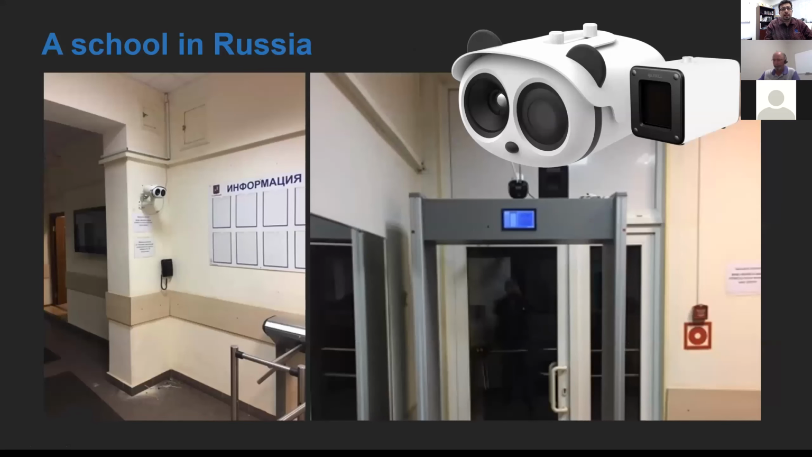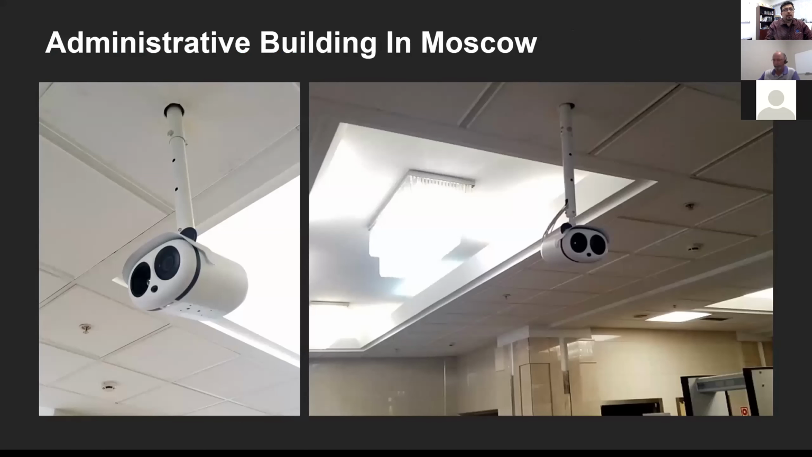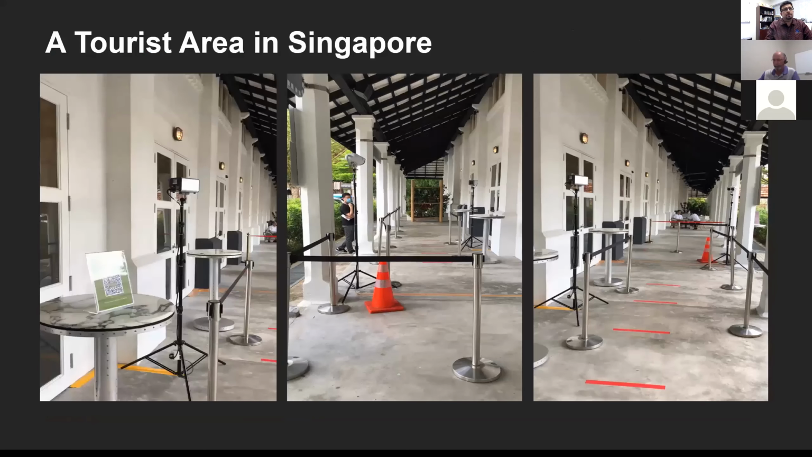This one is a school in Russia. As people are coming through the metal detector, black bodies over their head, and Panda is watching both so that they can be monitored for their temperature. Another deployment in Moscow, another deployment in Singapore.